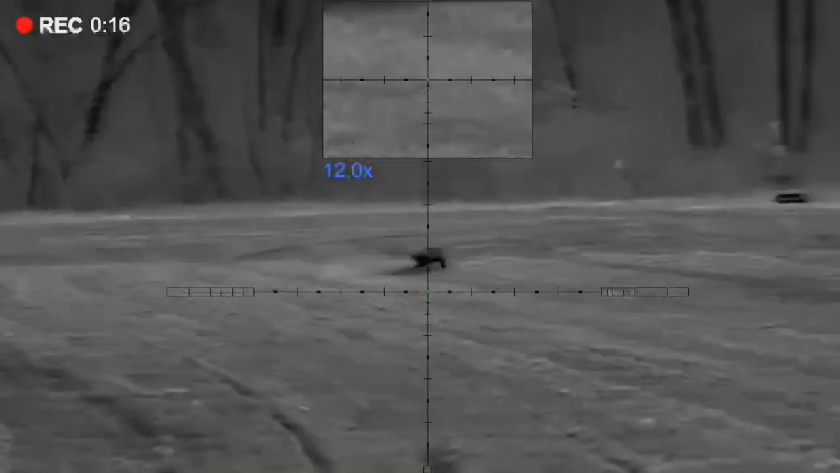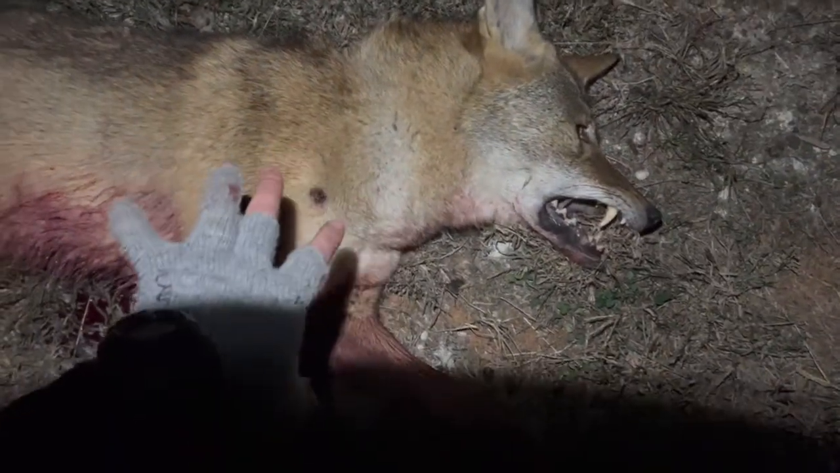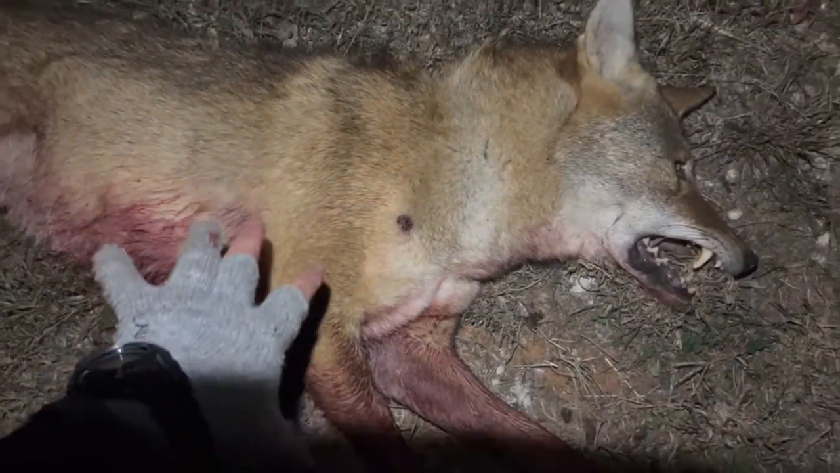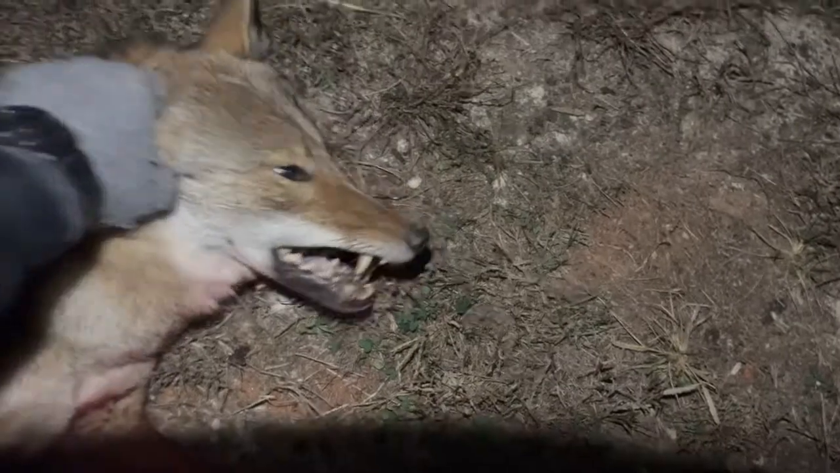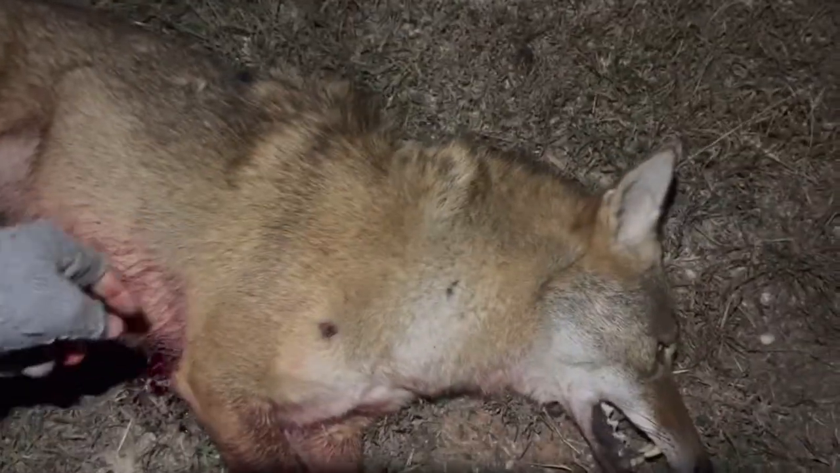He was just so close that 6.5 Creed, man, just ate him up, blew him out on the backside. And I didn't want him to take a follow-up shot because I knew the dog was dead. I was hoping maybe we'd be able to get some of those other dogs to come back in. But dude, you want to talk about an absolute hammer of a coyote. That's a big old male right there, son. I mean, that's a big one.